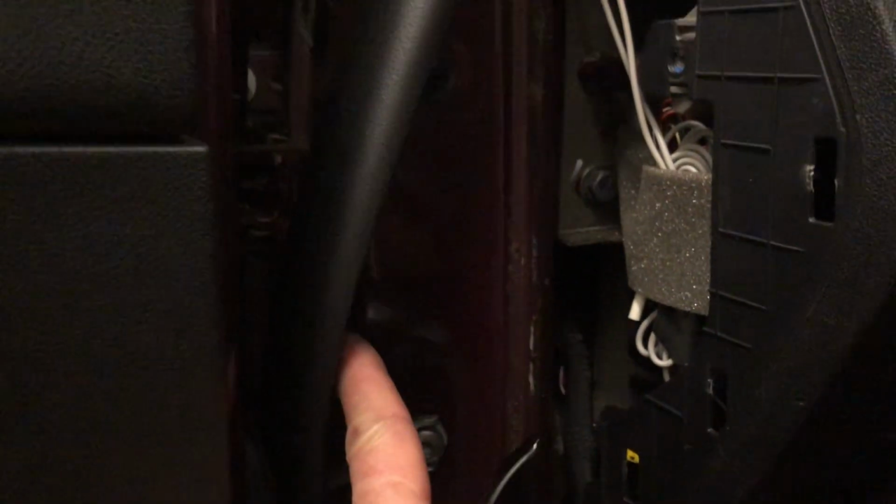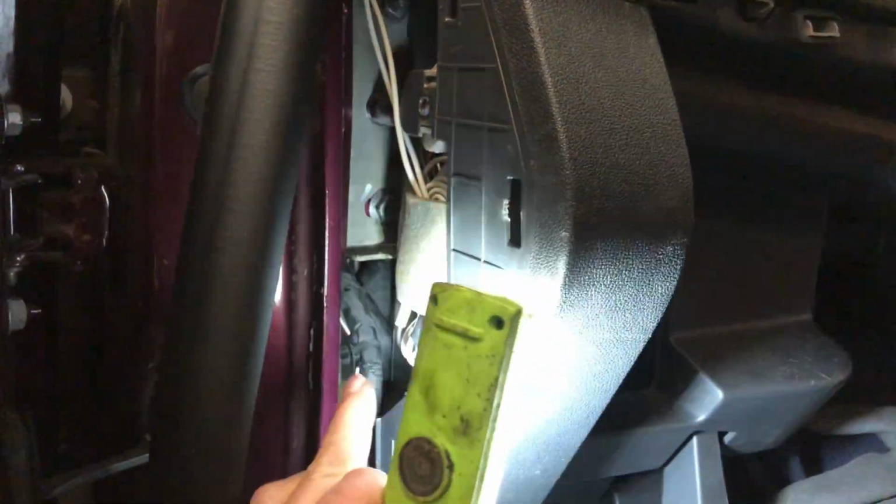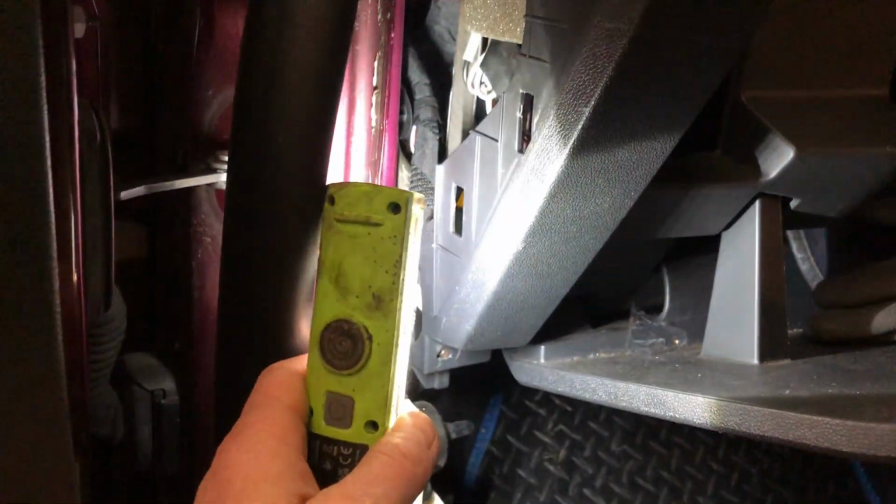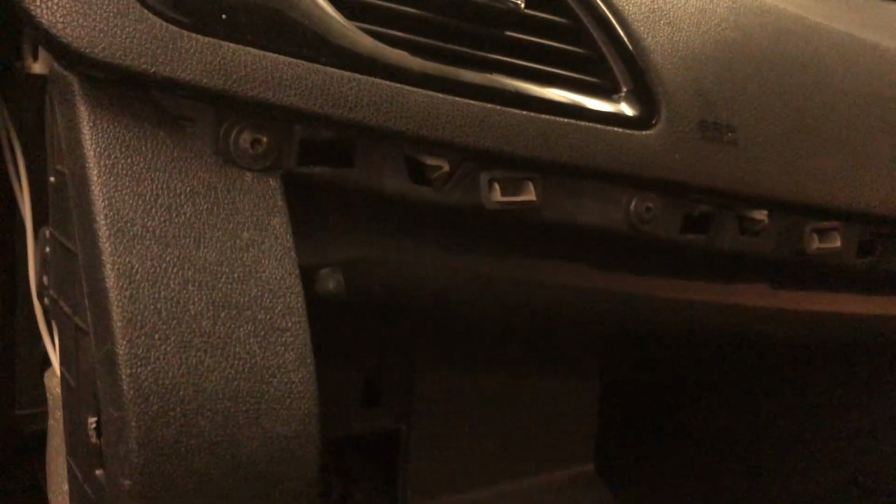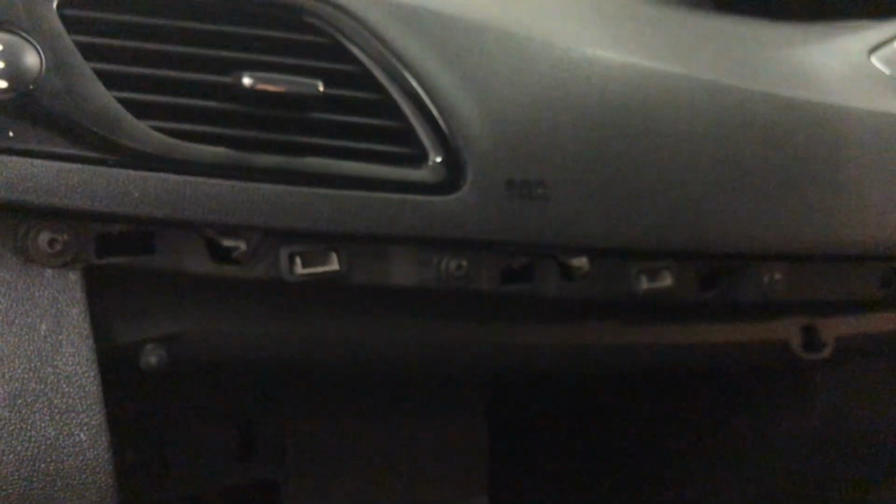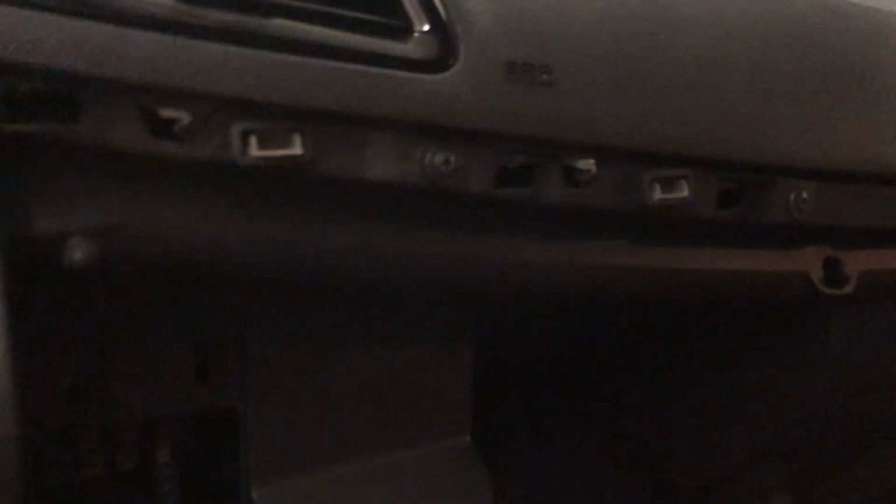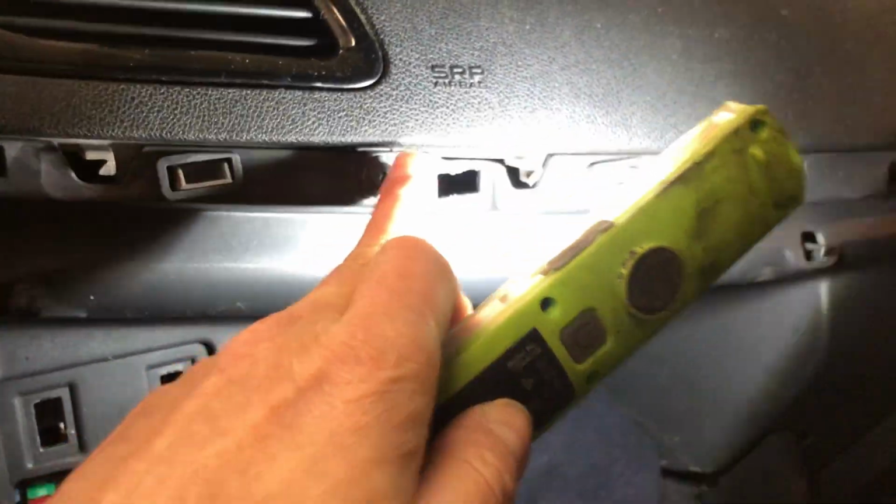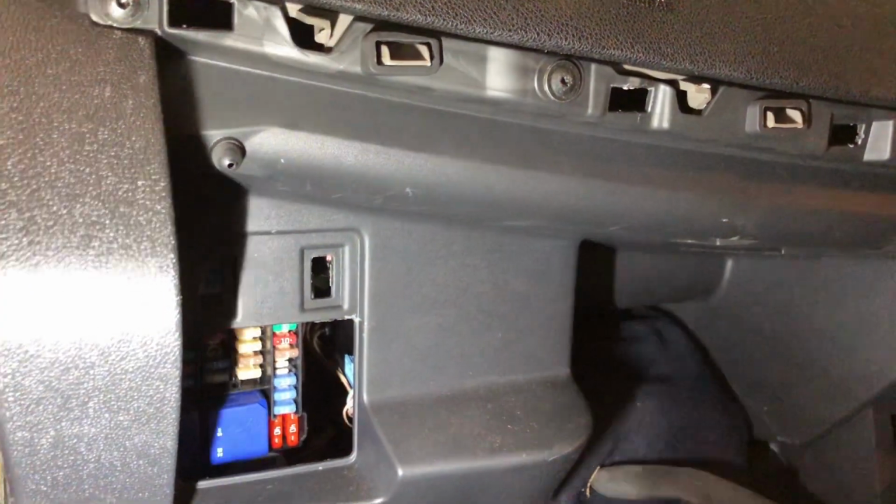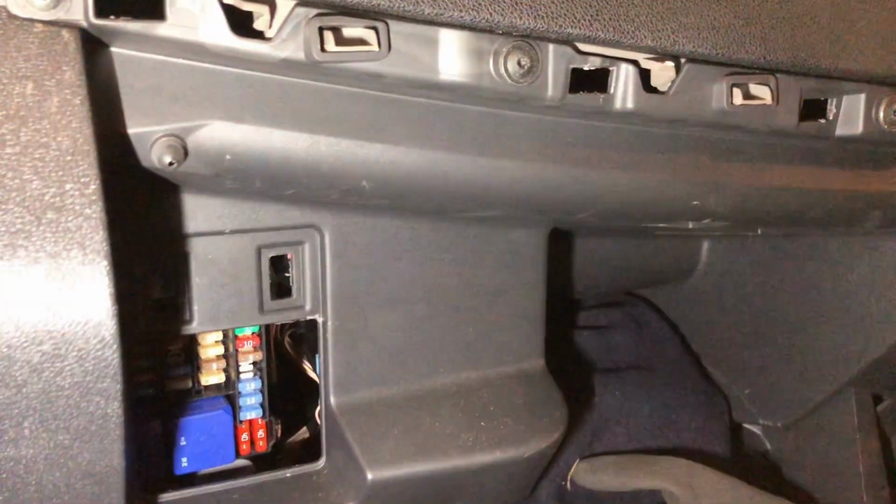Right, so I've just pulled away this door seal here. There's a plastic cover here that, yeah, of course the clips didn't come out right. There's a screw there, a screw there. This piece of black plastic trim just simply pops off. Not. It does just pop off, but it's just not simple. There's a row of screws across here now to take out. We should be able to get this glove box out. Does anybody else here hate Renault? Yeah, I bet you all do.